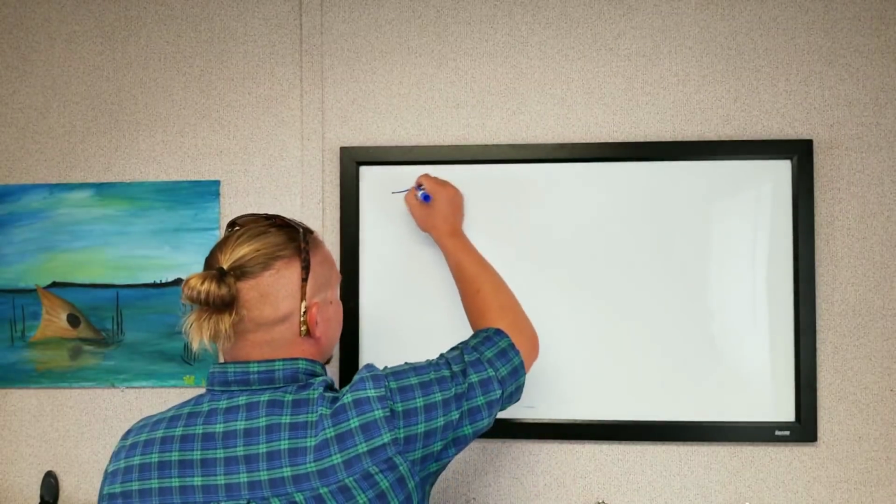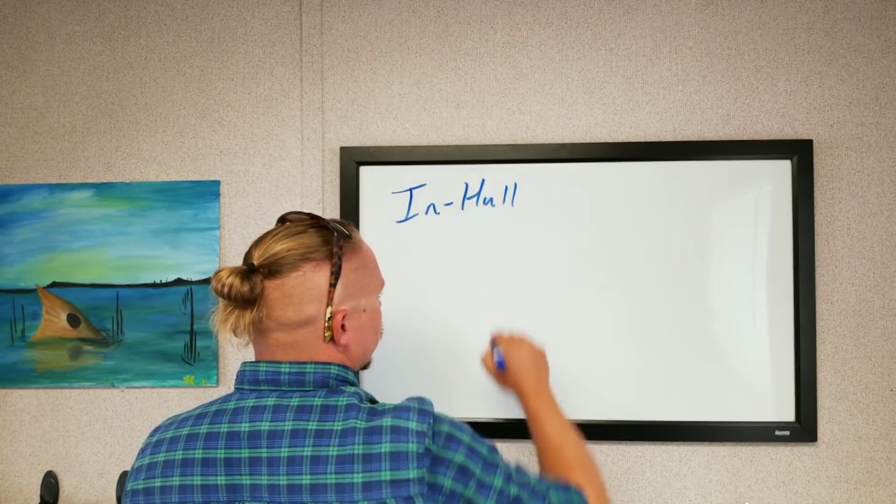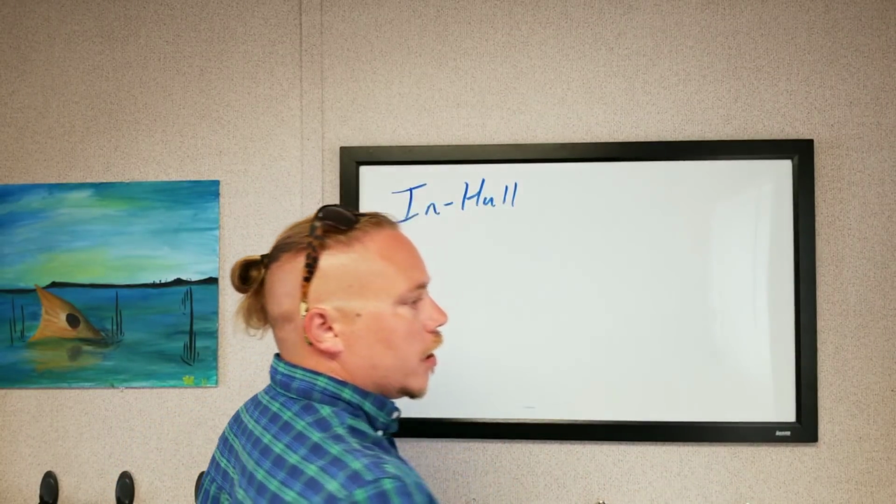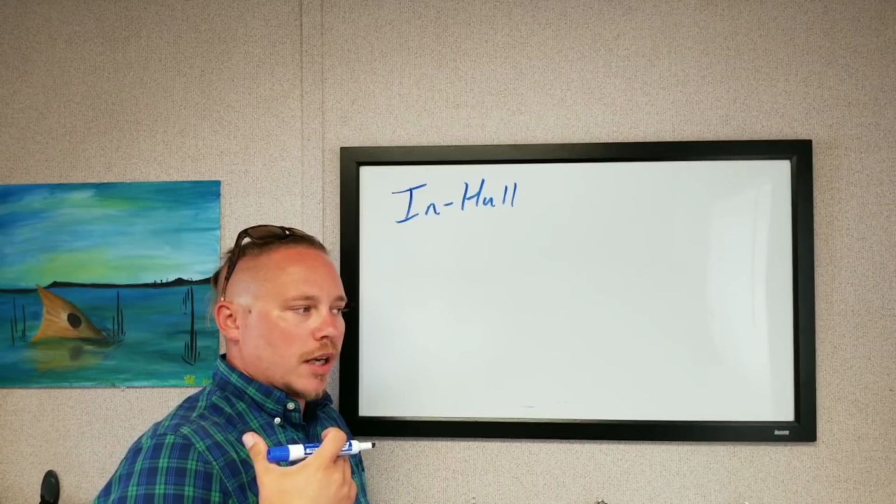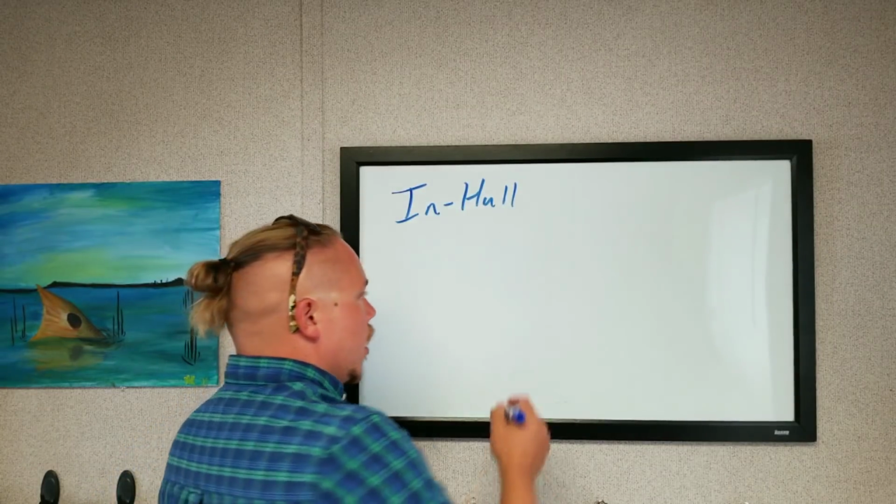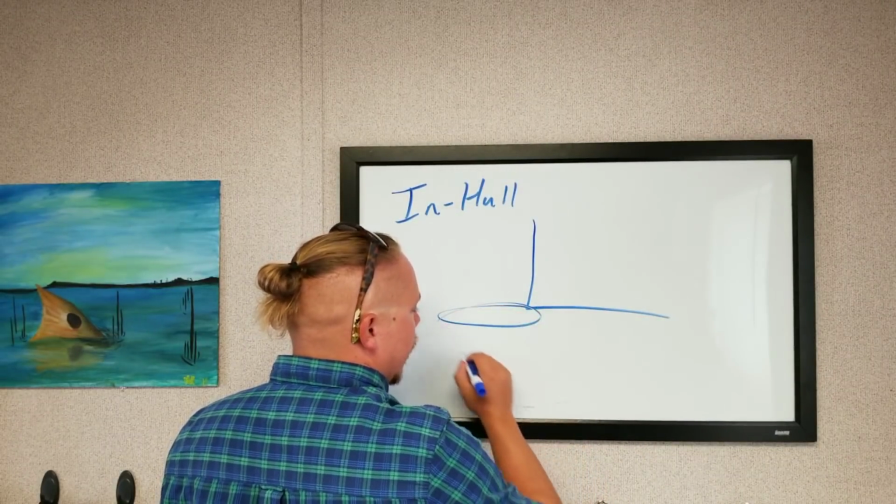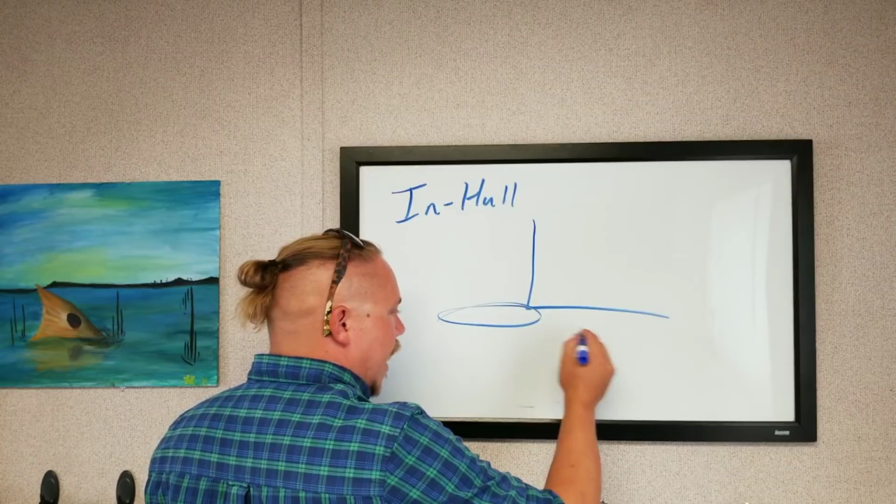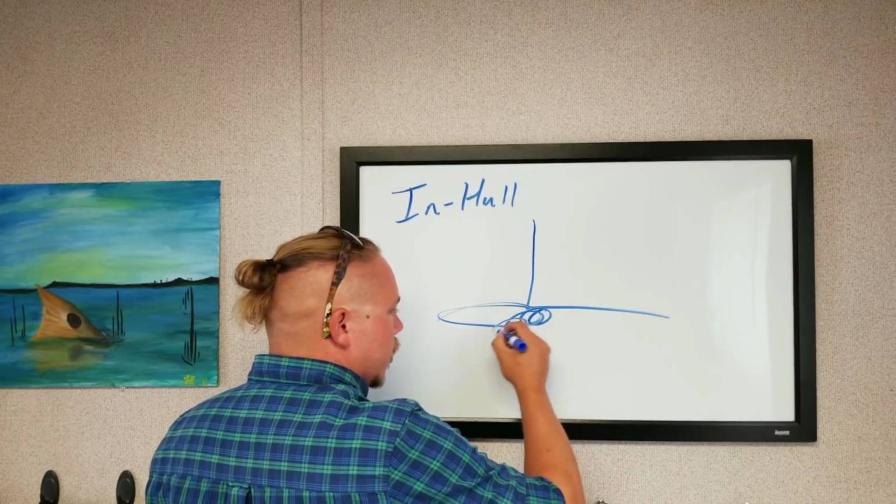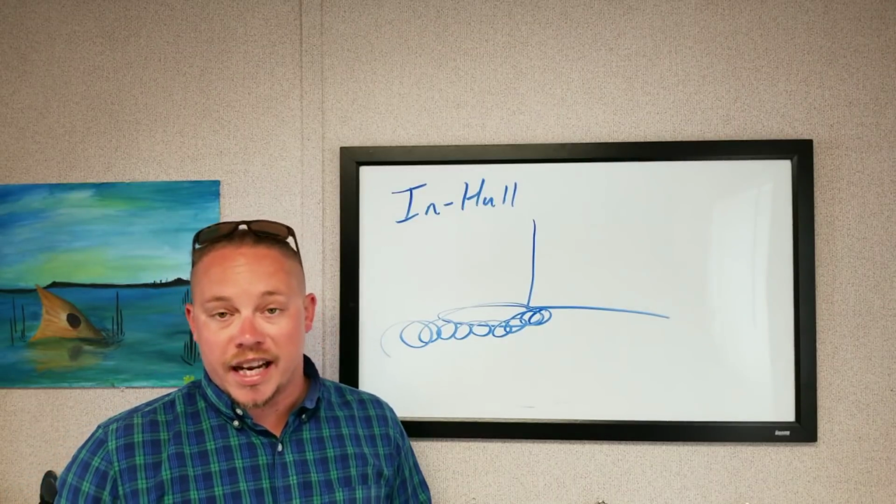Now, the next thing we're going to look at is an in-hull transducer. Now, in-hull transducer gets away from one of the big problems of a transom mount transducer, which is cavitation. In other words, I'm here at the back of the boat, my transducer is chilling out right back here, and then as I get going, I build up water pressure underneath it, and there's air mixed in with the water. And when that happens, I can't read.